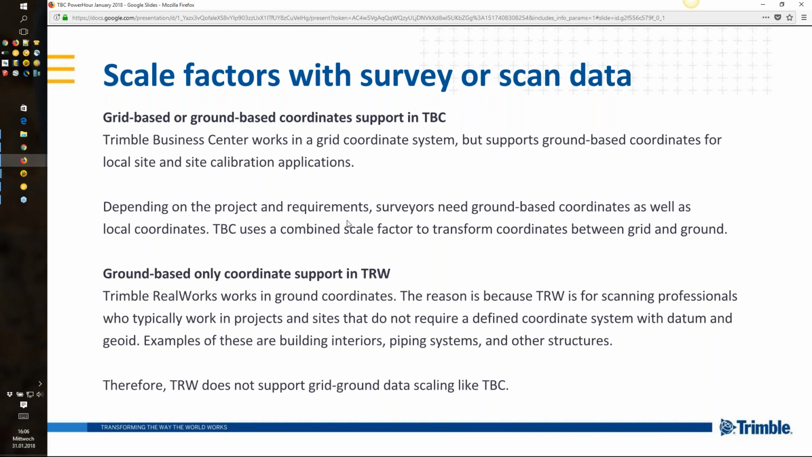scale factor in TBC. On the other side, Trimble RealWorks supports ground-based coordinates. The reason is that the scanning people who typically work on projects or sites don't require a defined coordinate system with datum or geoid.